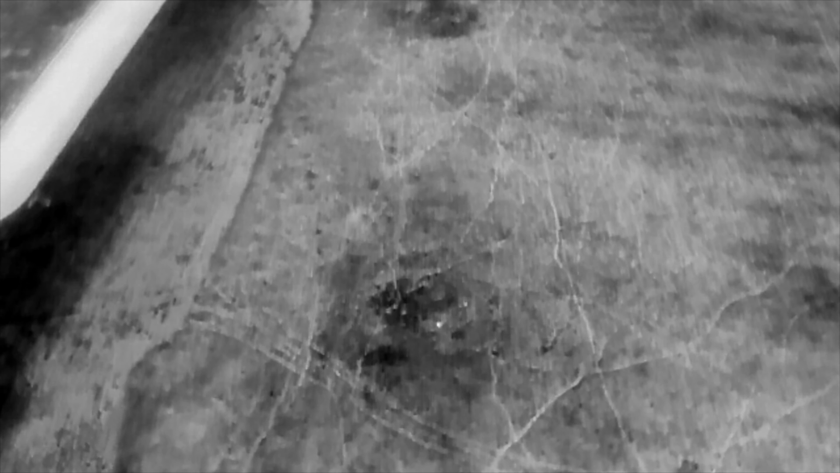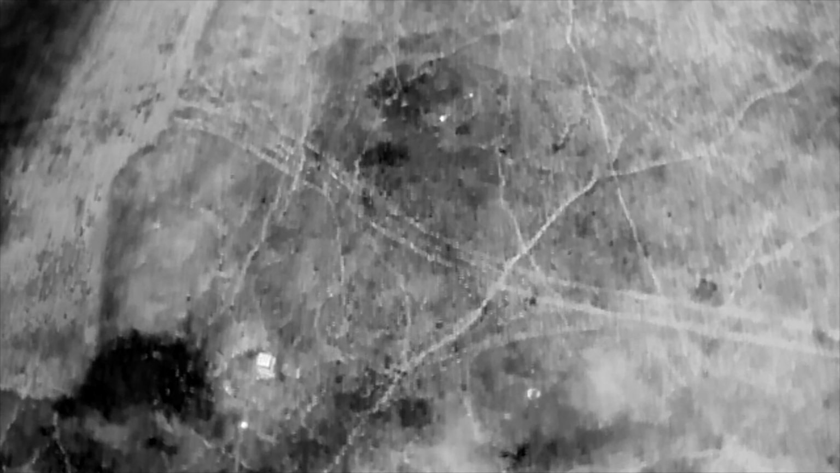I wanted to explore these two white items here. They looked non-man-made, and I thought they might have been bunnies or groundhogs, but I learned something on this trip. What it actually is, I believe, is a groundhog burrow system. Could be rabbits, could be fox, could be coyotes. All of those are in this area, but I'm assuming groundhogs.